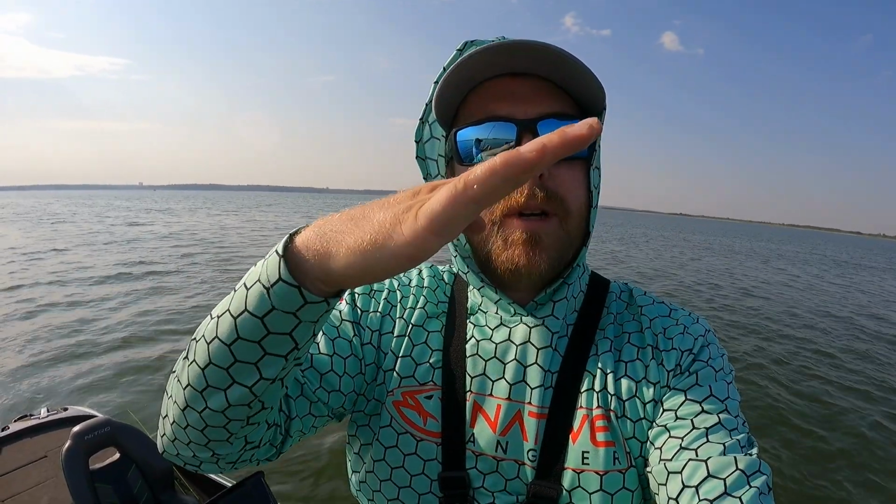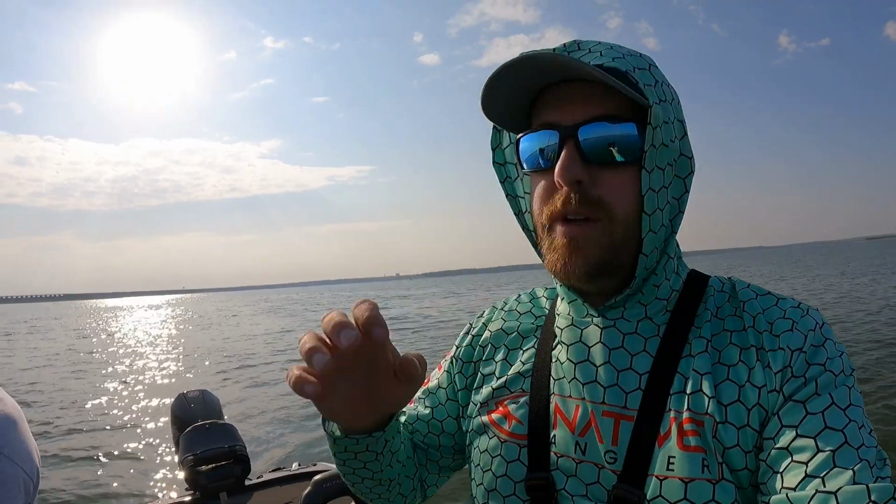That technique, all I did was switch it up a little bit. I used the current to my advantage. I cast a little bit past it, let it go below the brush pile, and I pulled it up through the brush pile, paused for a second, tickled it, wham, fish hammered it, which is something we use a lot.